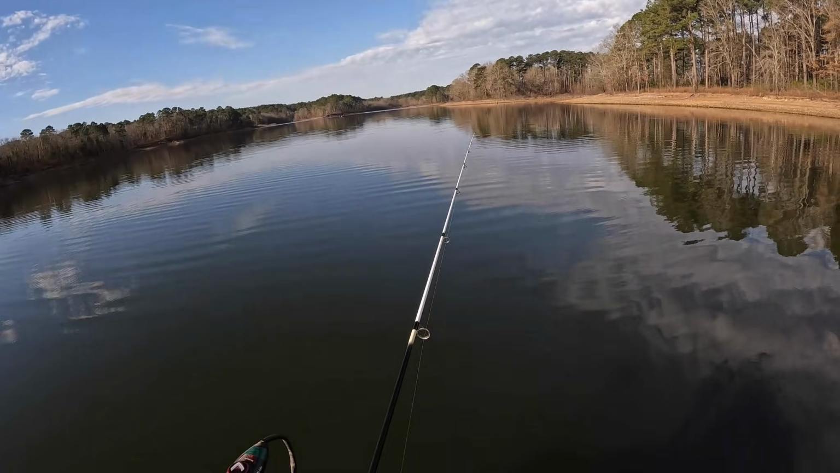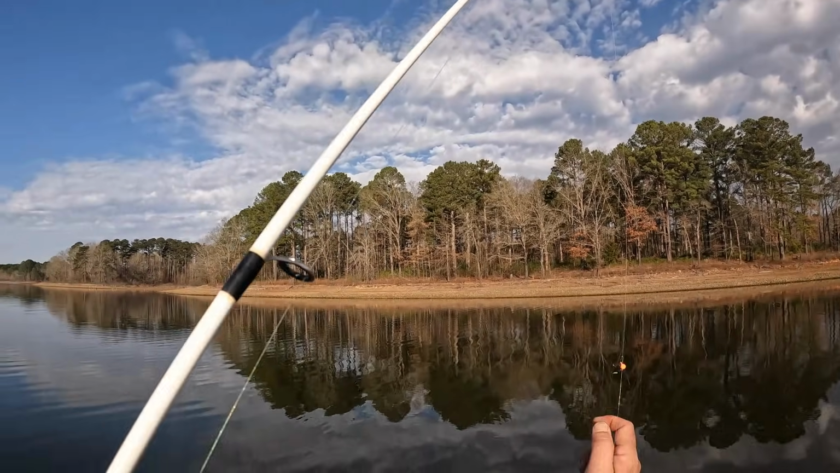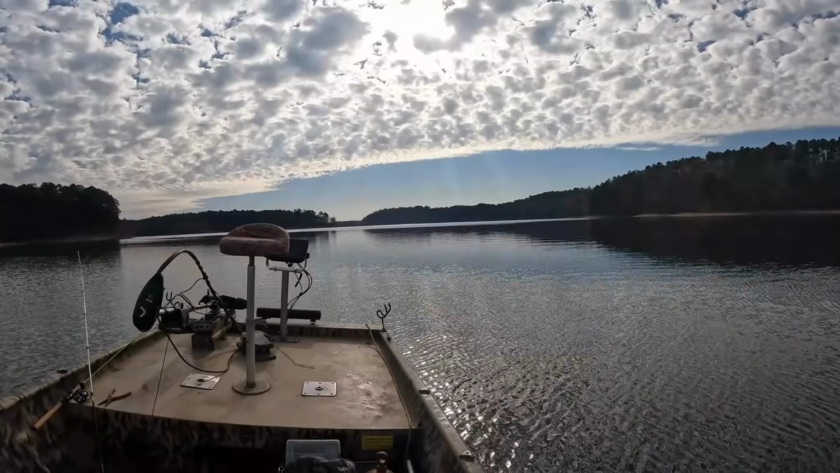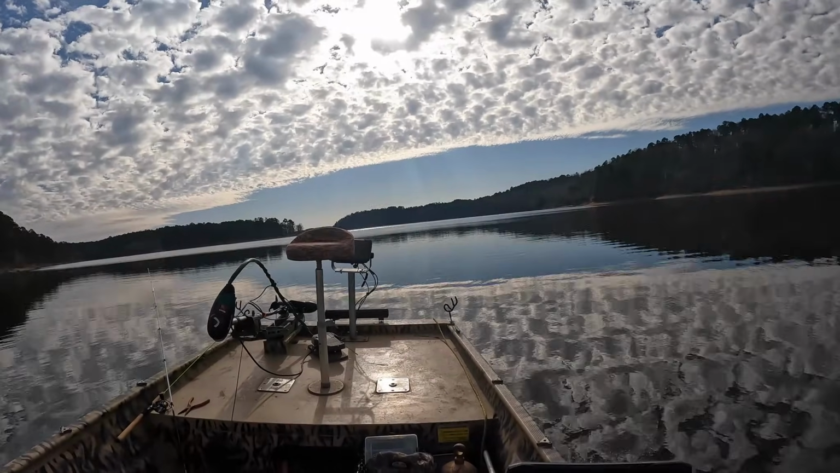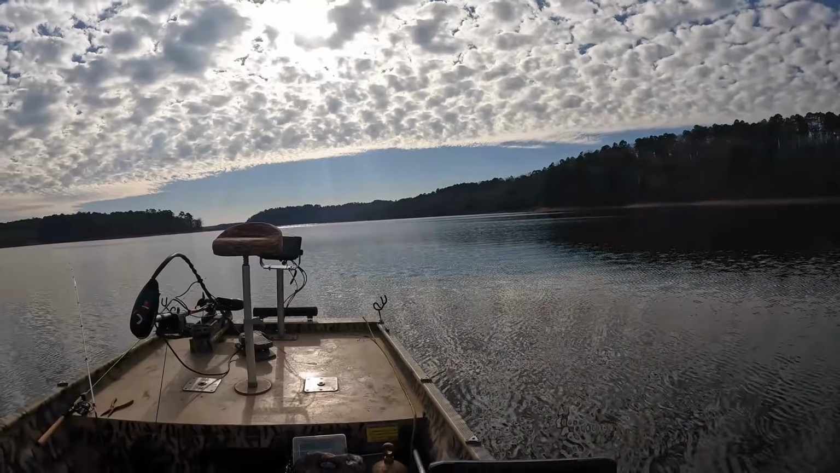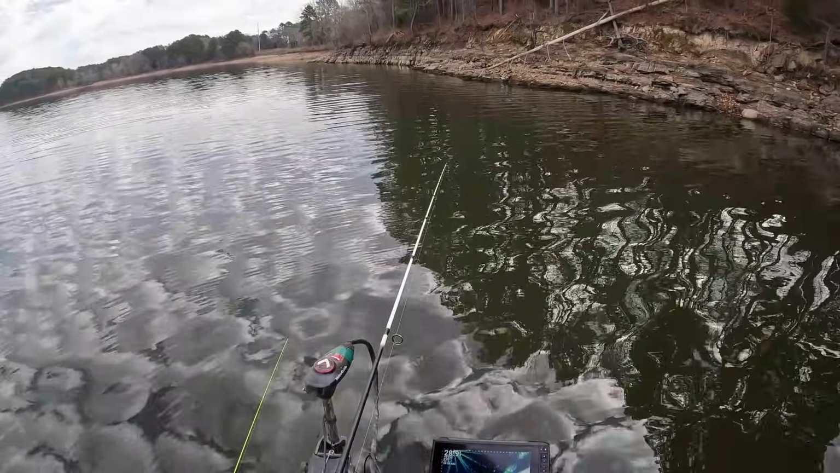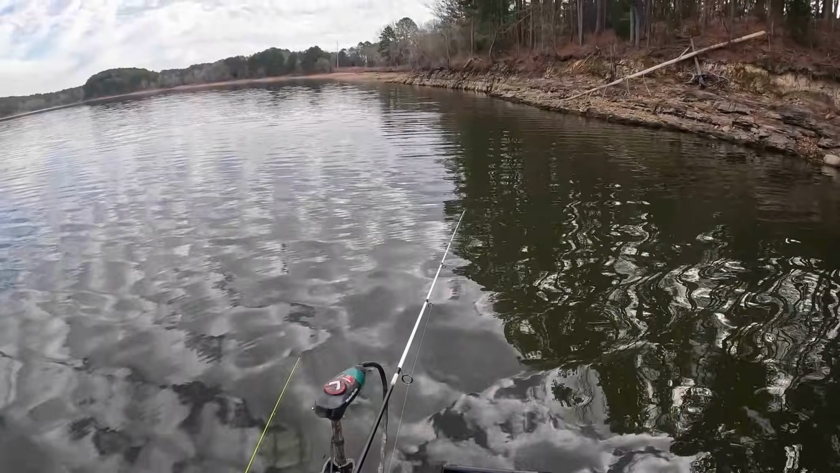Alright, I'll tell you what we're going to do. We're fixing to go find some crappie. Let's see if we can find some crappie. I mean, we'll take a little ride. I put like a smoke red stinger bait on and a yellow.